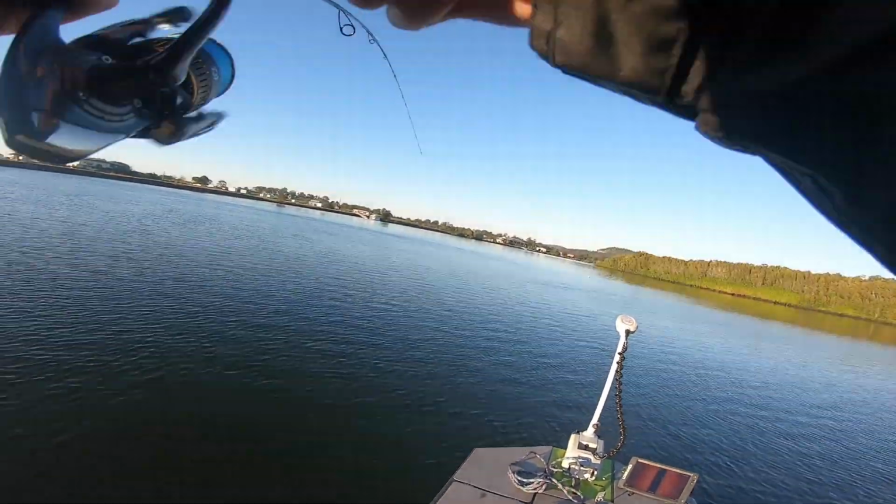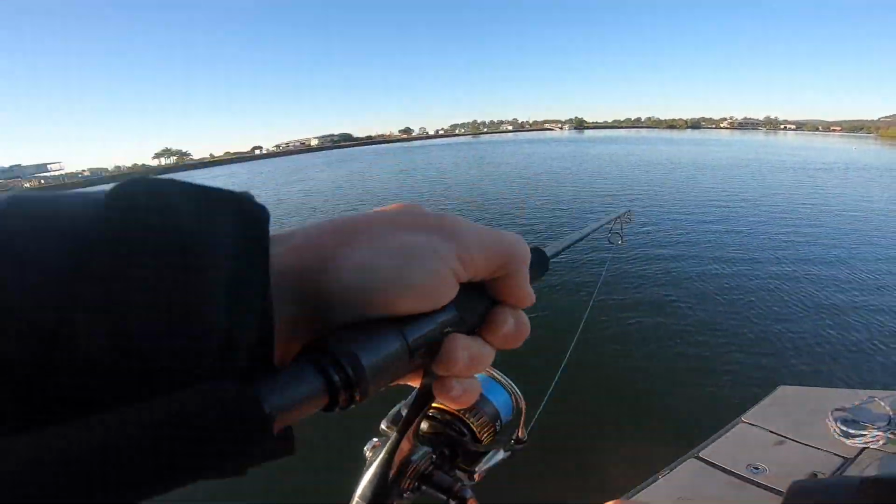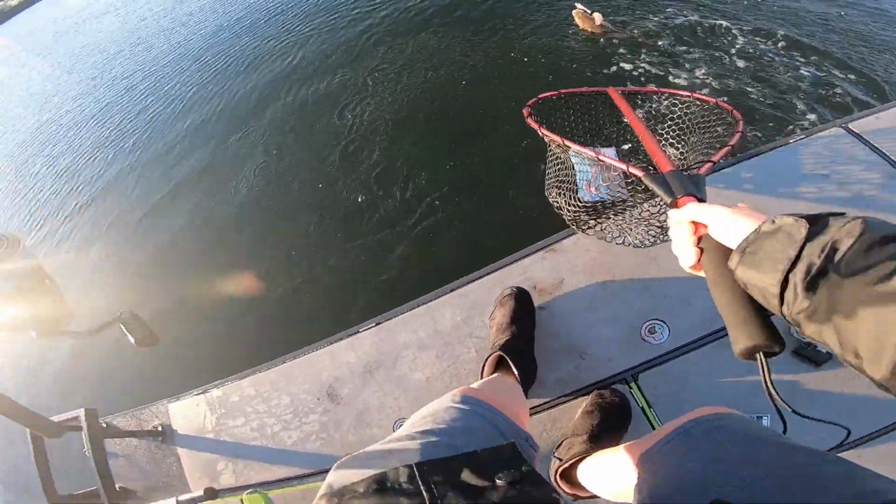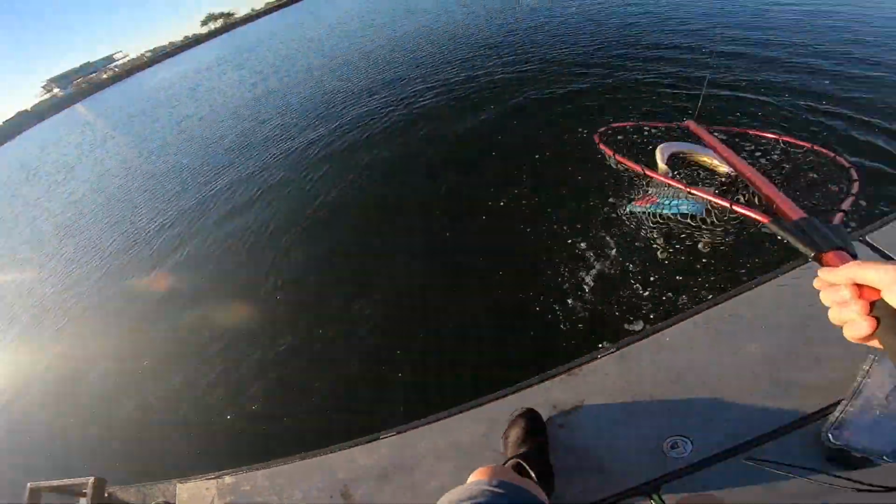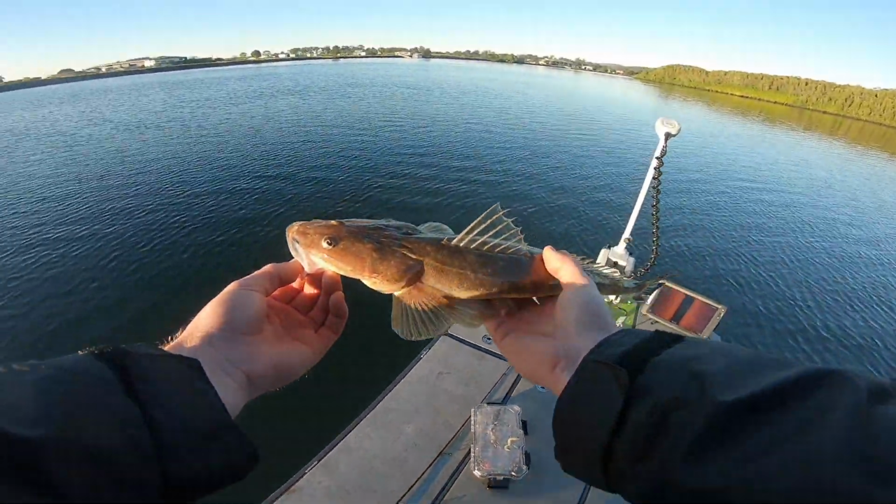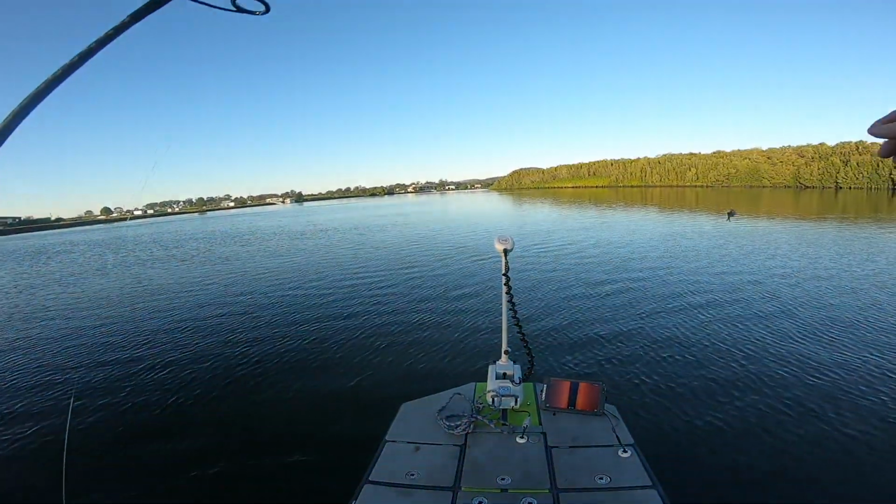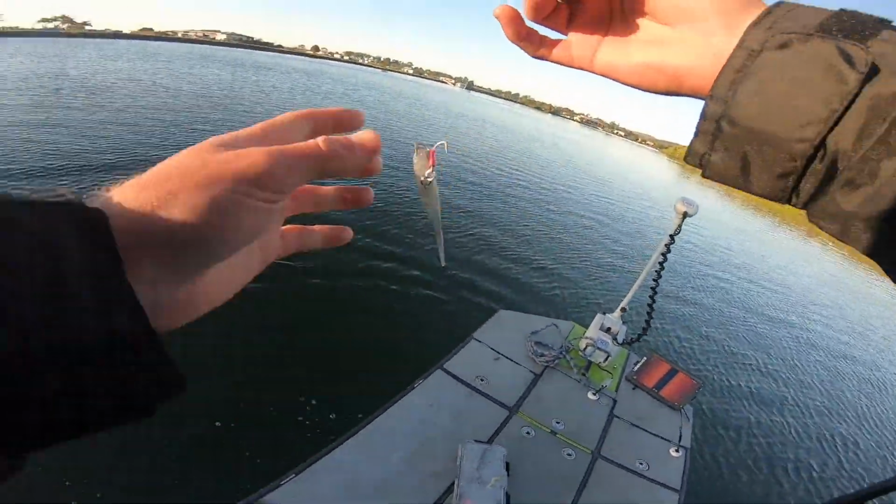Yep. Oh, what's that? Probably another flathead. Oh, it's a good one too. There we go. We'll take that. Just come up into the shallows a bit more. And boom, second flathead for the morning. There he goes, on the little Thready Buster.